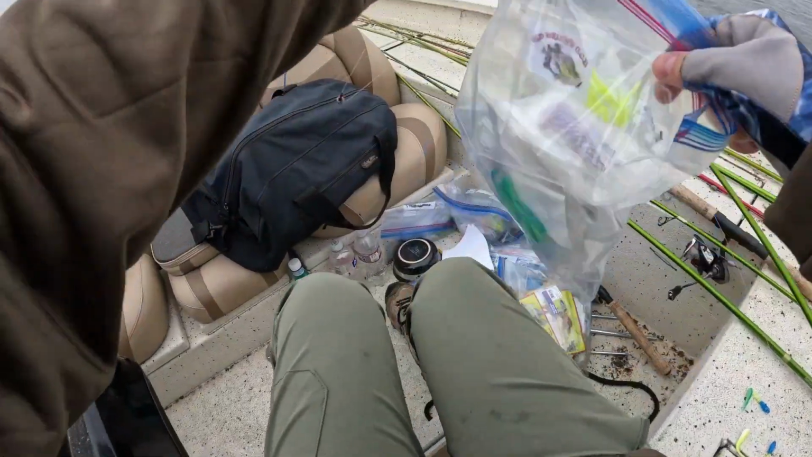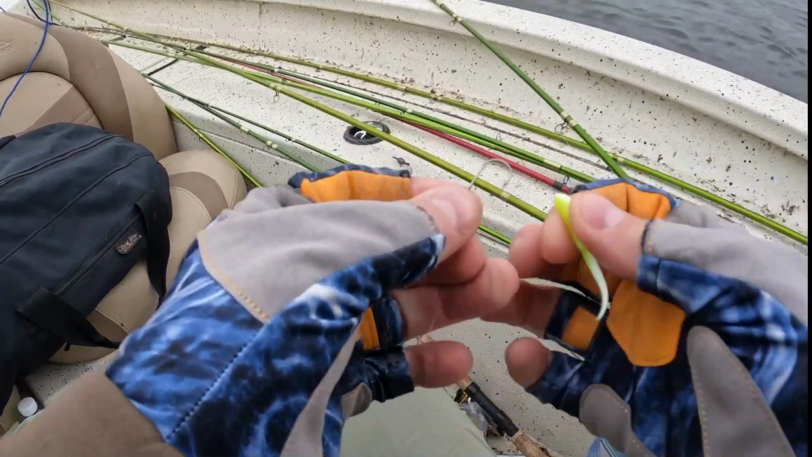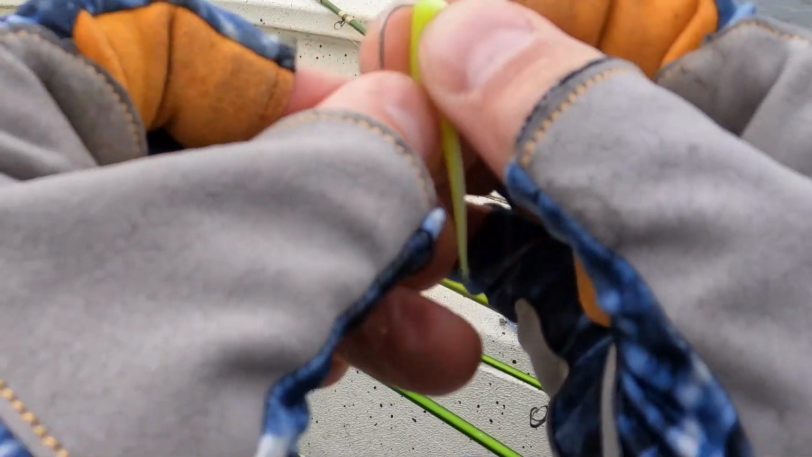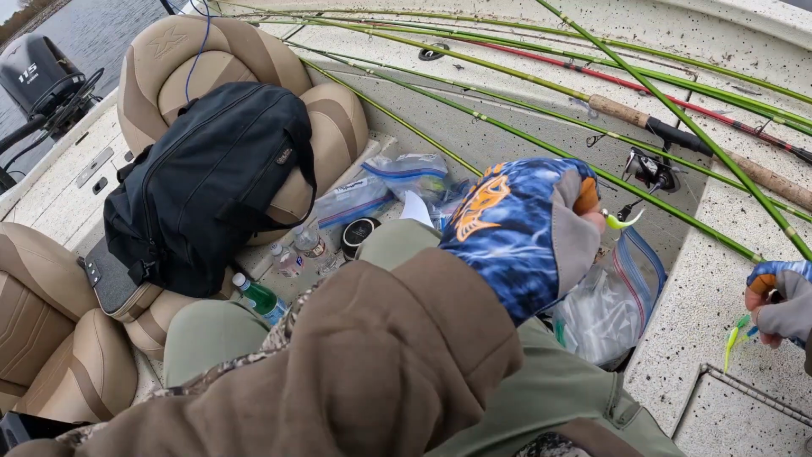I had on a 2.5 inch. Now I'm going to put on this 1.75 inch. See if that makes a difference. These baits are shaped like the Bobby Garland baby shad, except they've got a wide body so they fall slower. They have an awesome action.